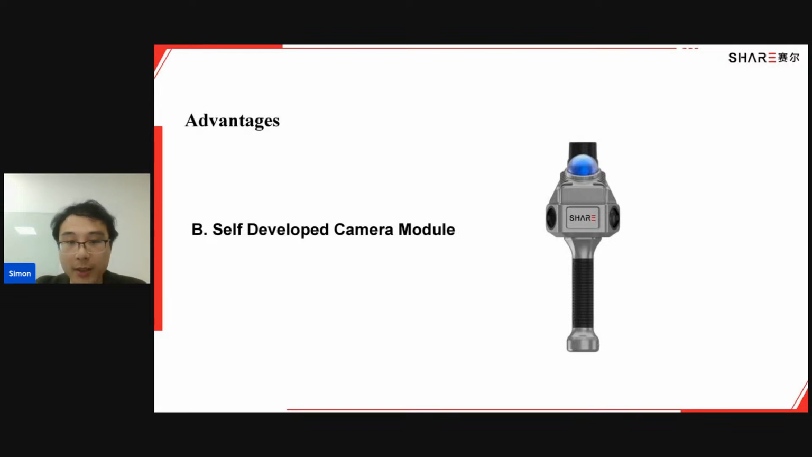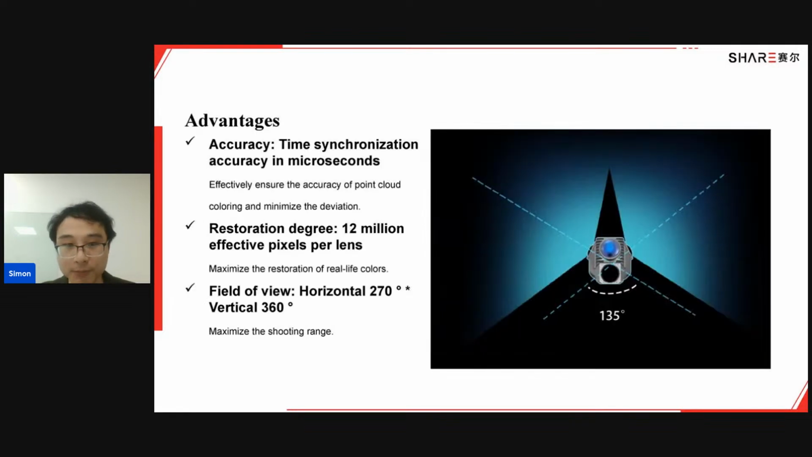Another advantage is our self-developed camera module. As I said before, our company is famous for our camera modules, so we use them to make full use of our advantages. There are three points I'd like to mention. One is of course accuracy.